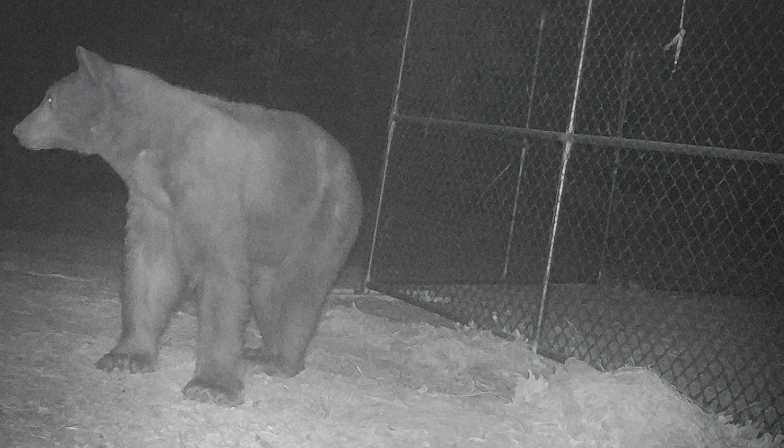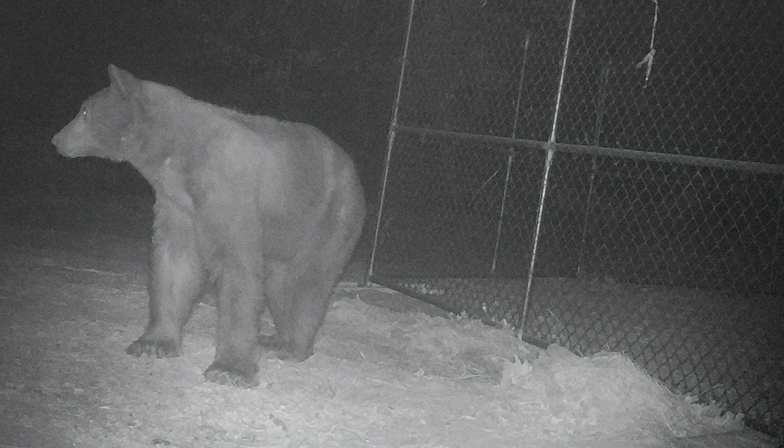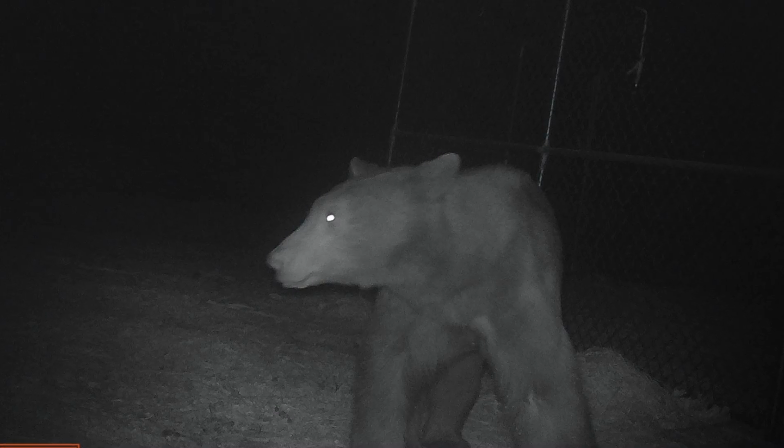One of the most exciting things we see on the camera are black bears. They call them black bears, but in our area we have multiple color phases. They show up as black, blonde, shoot, all different colors.